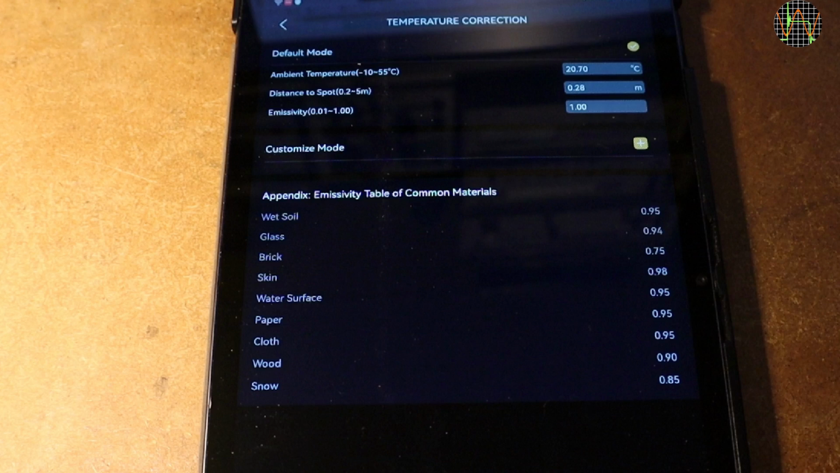How much energy a target radiates in the first place compared to an ideal emitter of thermal energy, also known as a perfect black body, is expressed with the emissivity. An ideal black body has an emissivity of 1, while normal objects have lower emissivities. Usually the default of infrared cameras and thermometers use 0.95, which kind of works most of the time.